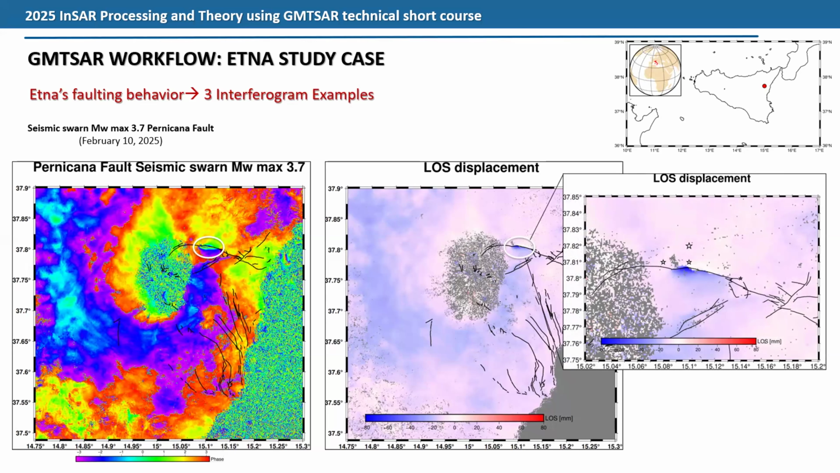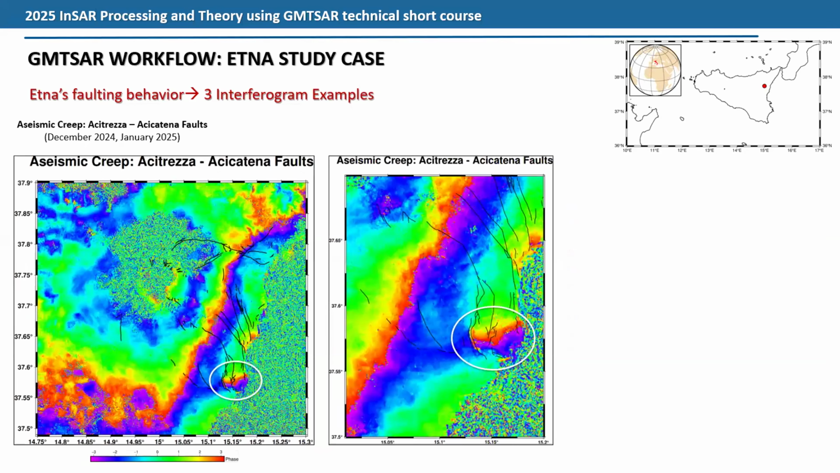This was connected to a seismic swarm on those same dates, around February 10th of 2025, so one of the latest events on Etna. The same thing here, but in this case we're talking about seismic creep, because what I'm studying is the relationship between stable sliding, so creep events, and stick-slip events like the ones we just showed.